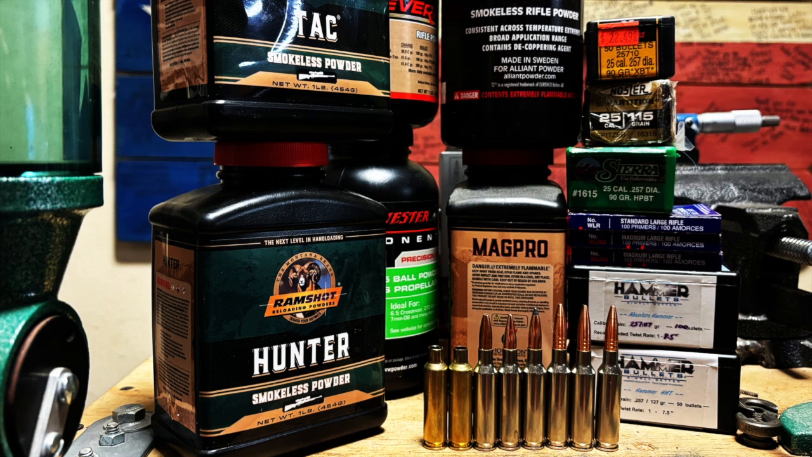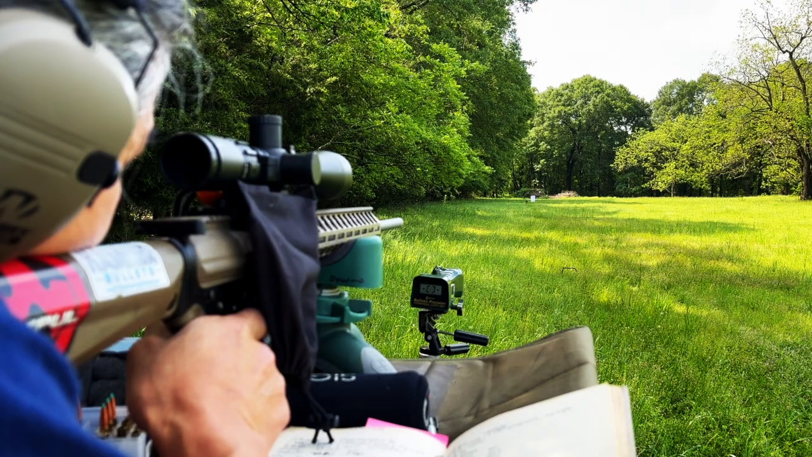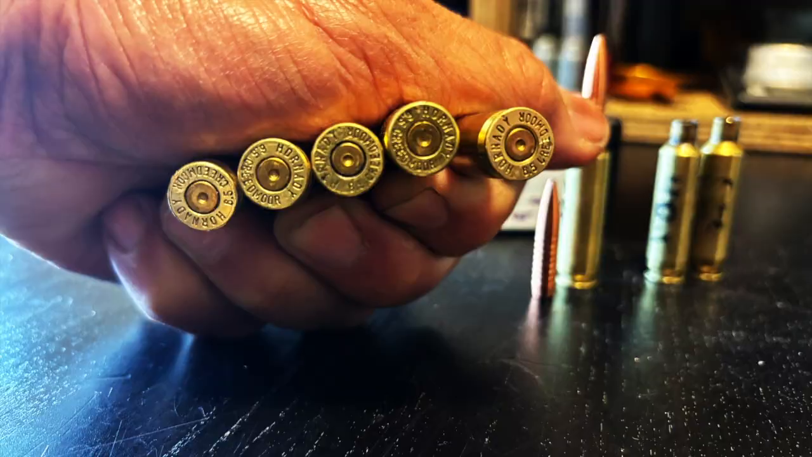I've currently played with 5 different bullets and 8 different powders. These tests were really to blow out the case to full form and test which powders the rifle likes.